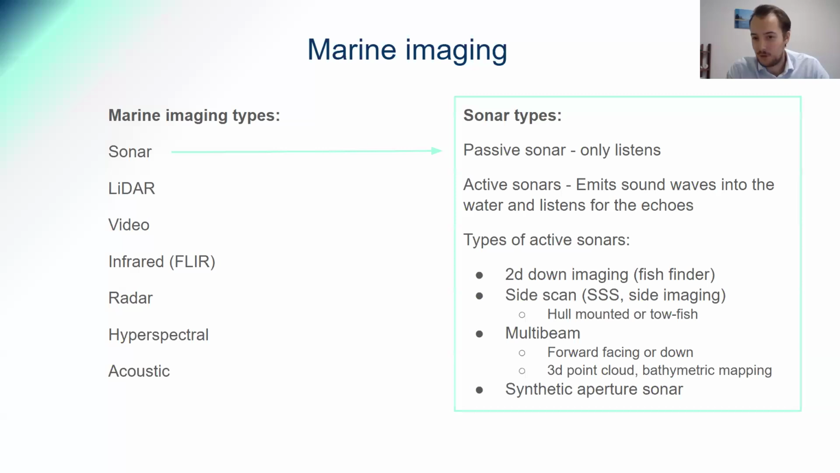I guess multi-beam is another widely used one for surveying and mapping the sea floor, but also the water column. It's usually a little bit more expensive. They can be forward facing or down facing. They provide that large swath and can go much deeper than side scan sonars. They provide 3D point cloud data rather than the traditional 2D image a side scan would provide. It's kind of bathymetric mapping.